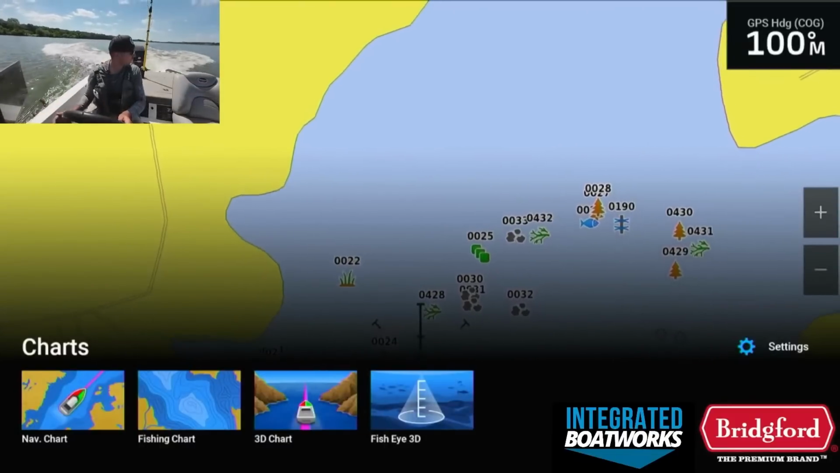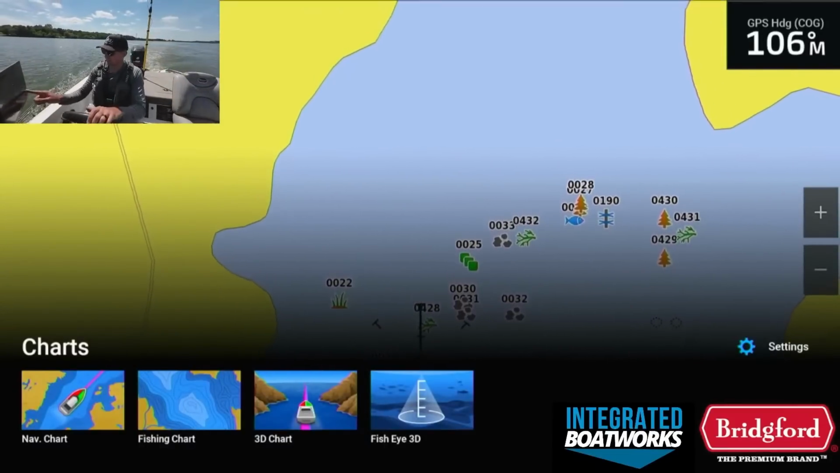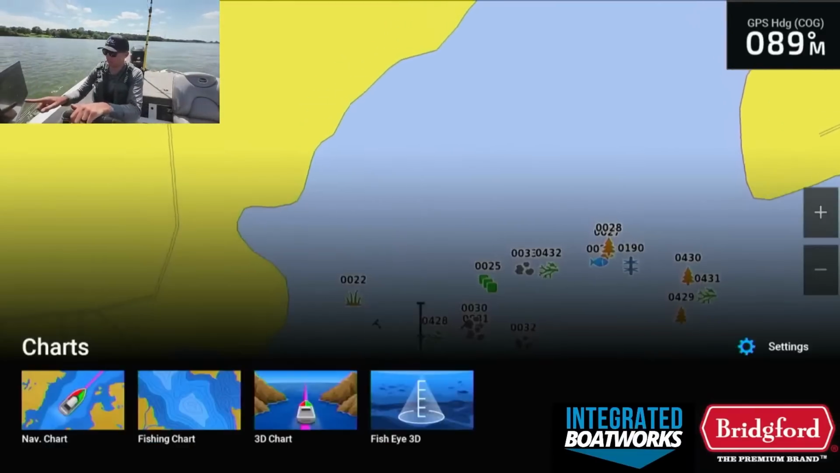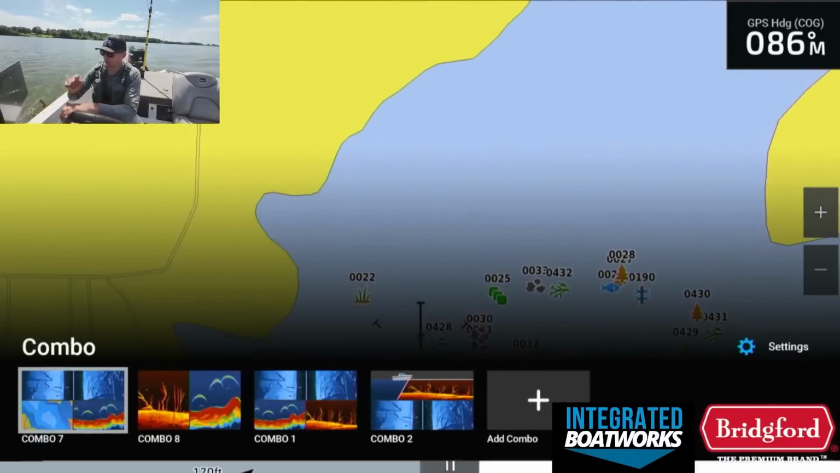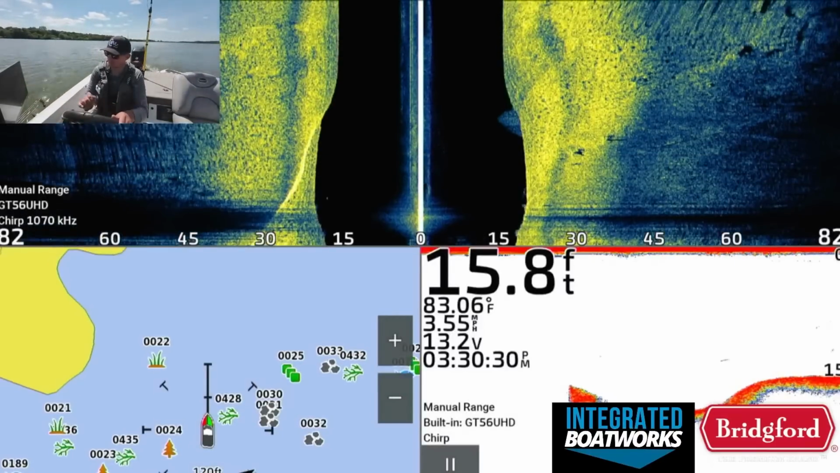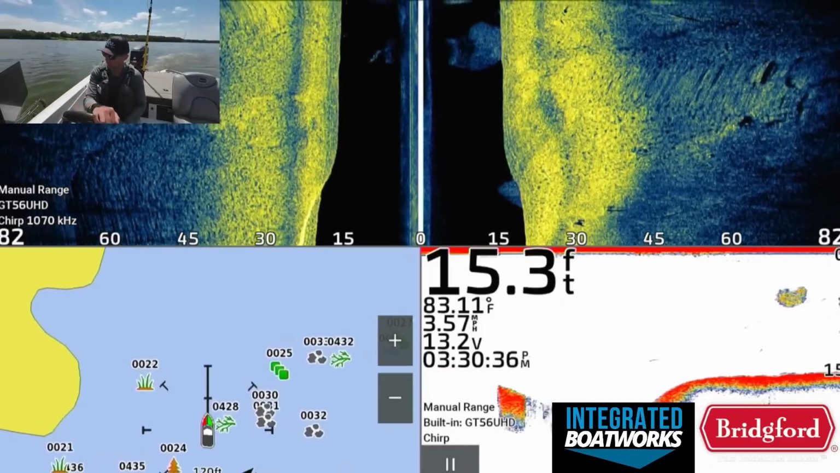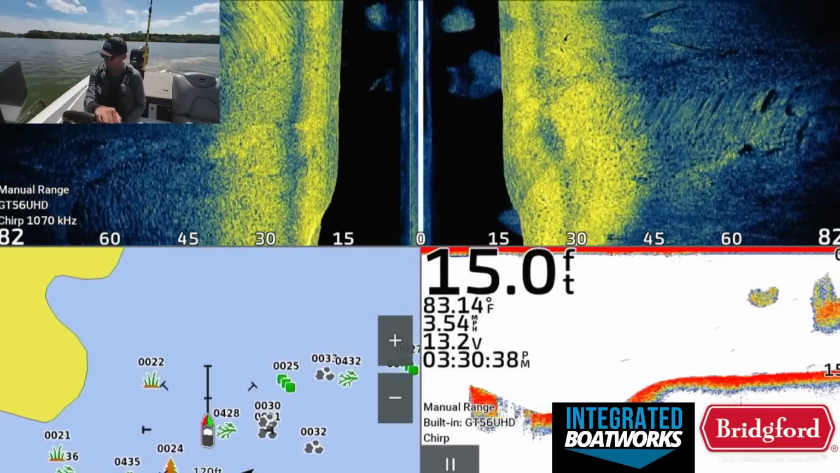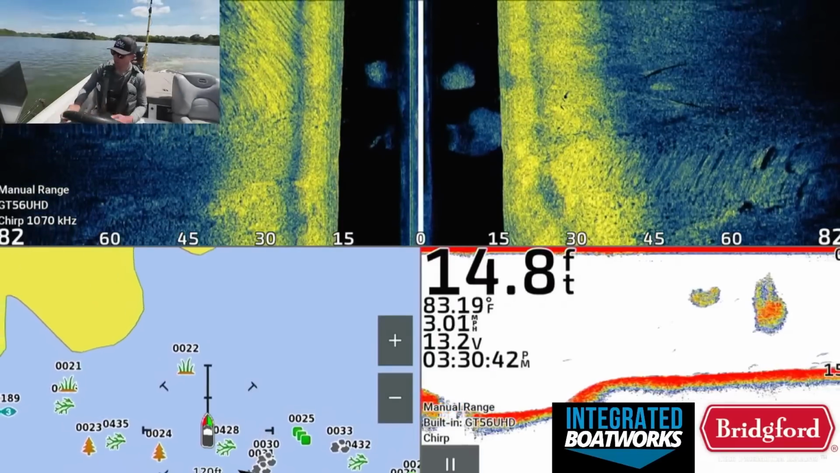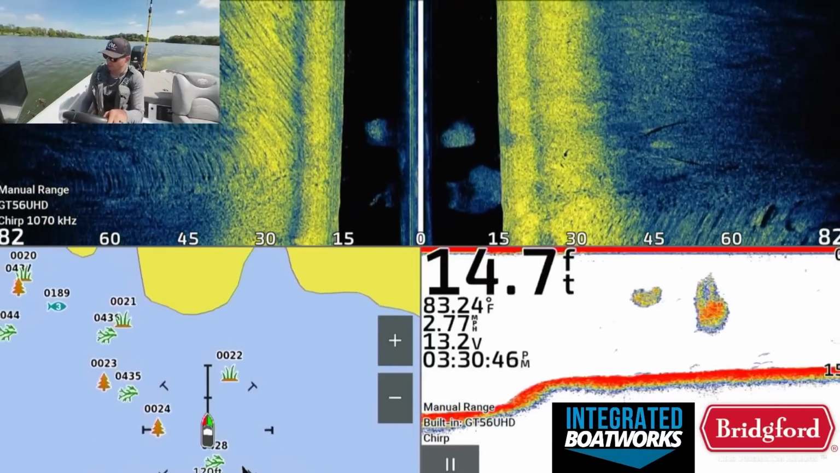Okay, we're over here. I'm gonna kind of work this way just because we're going into the wind slightly, a little bit. I marked this brush pile here. I don't know what this is. Let me graph this real quick. Oh, this is deep. Okay. I don't really want to fish brush that's that deep, to be honest, right now, but I'm going to keep a couple of these deeper brush piles that are over here.